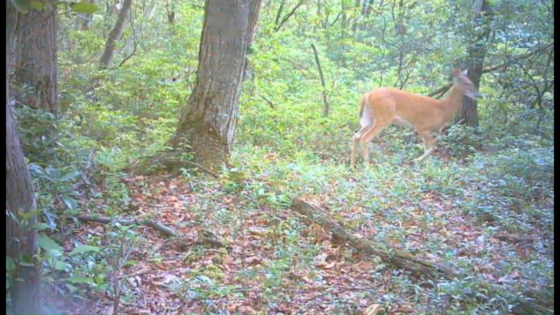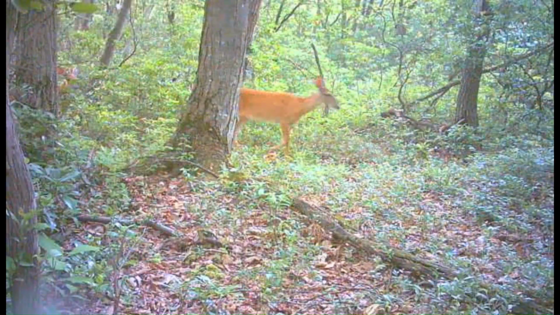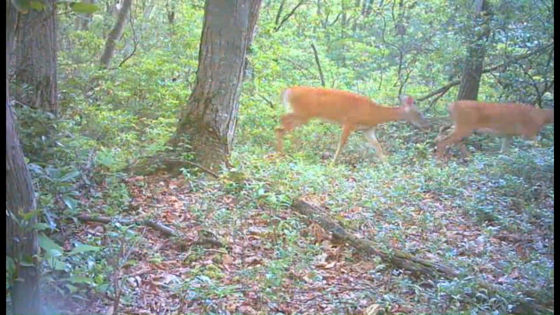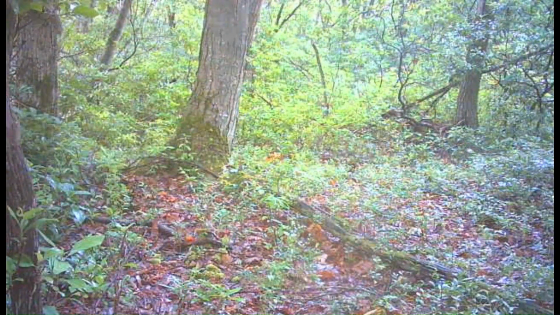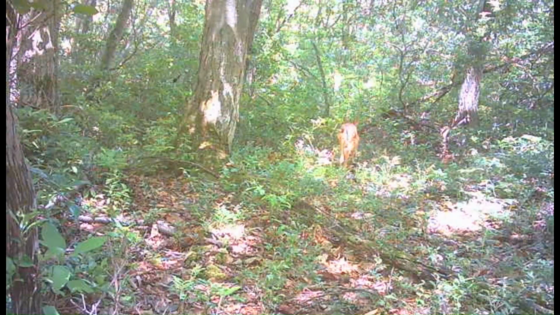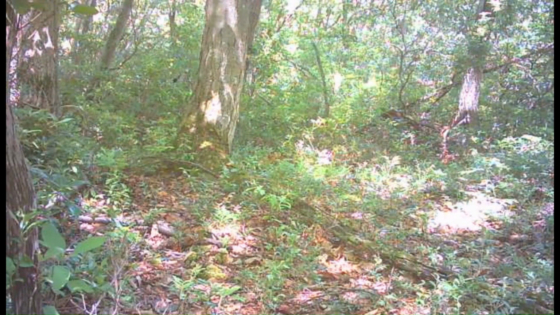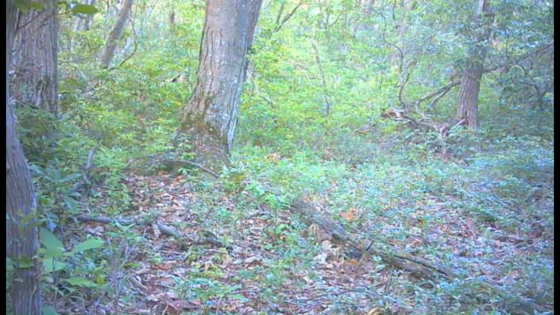Another deer in there feeding. A few deer in there feeding through. I don't know why we got four does running together unless the fawns are laying somewhere close by. We have a fawn come out through, and then goes on out through. Must be laying down somewhere.